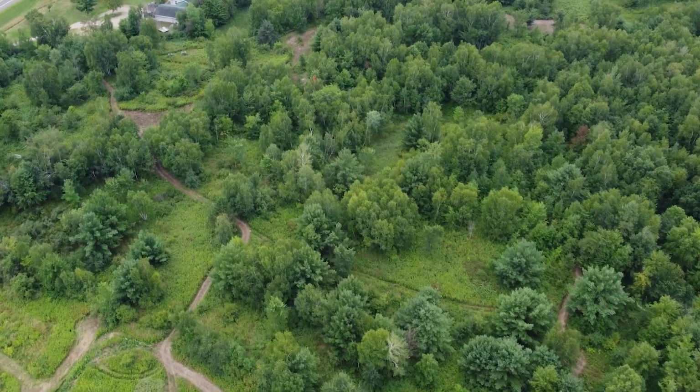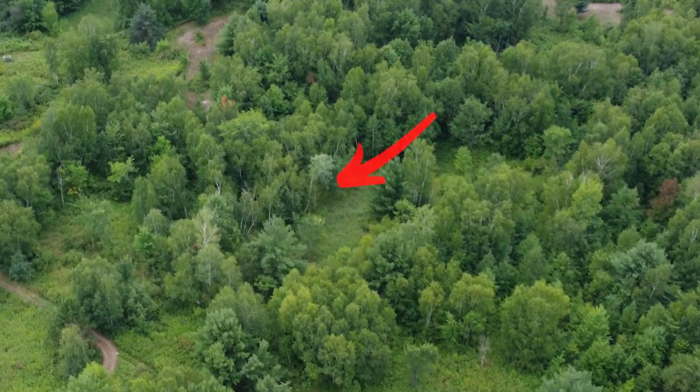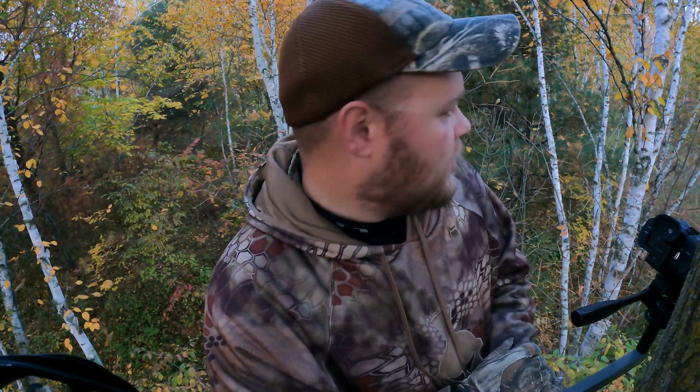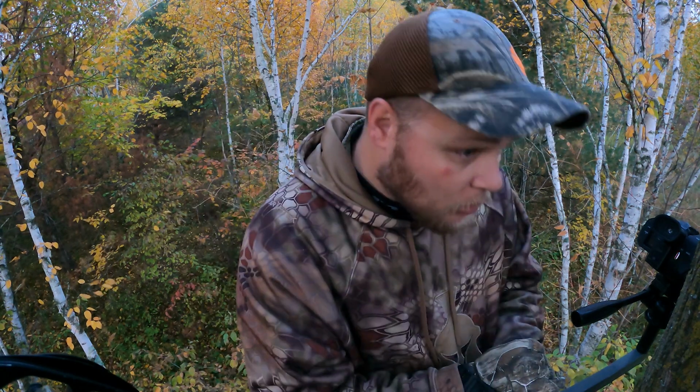This tree that I put this stand in this year, very happy with the view. But it already feels more like a rifle spot than a bow spot, but we'll see how it works out. Don't really know until you hunt it, right? So I'm going to go back to being quiet and hope we see something this morning.